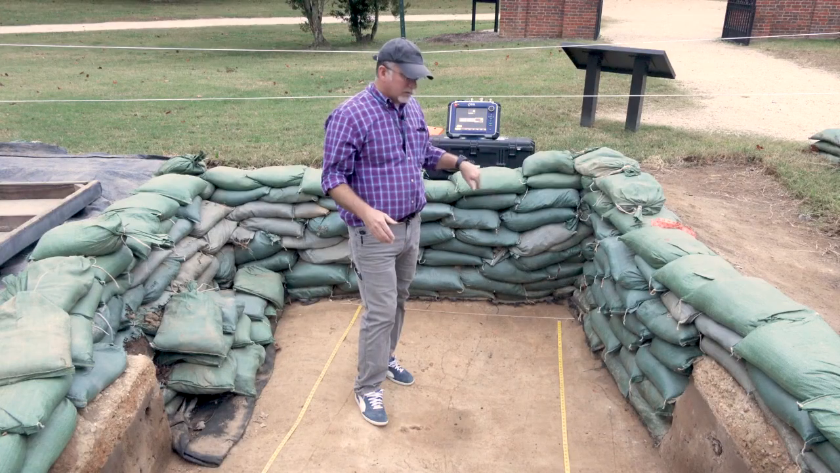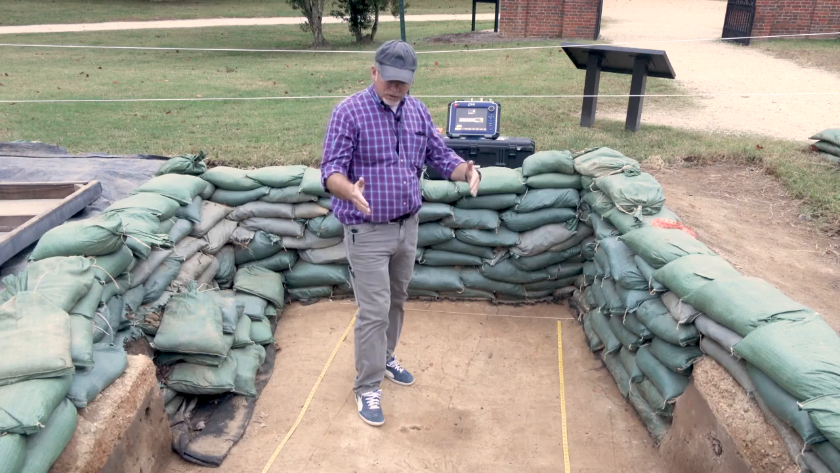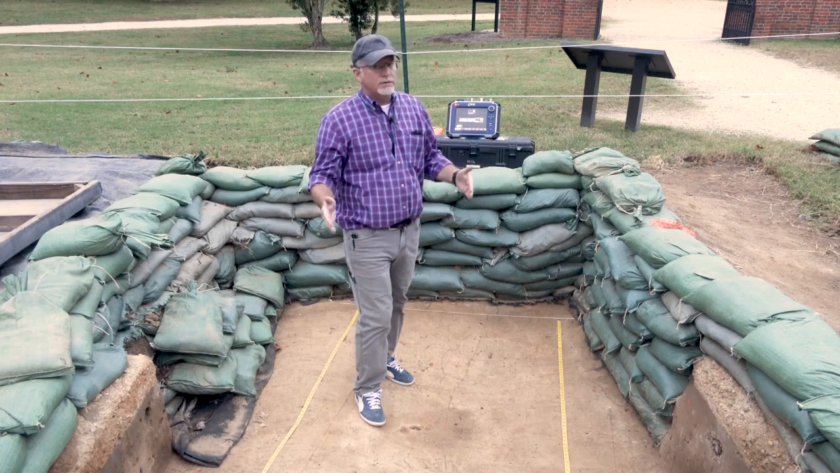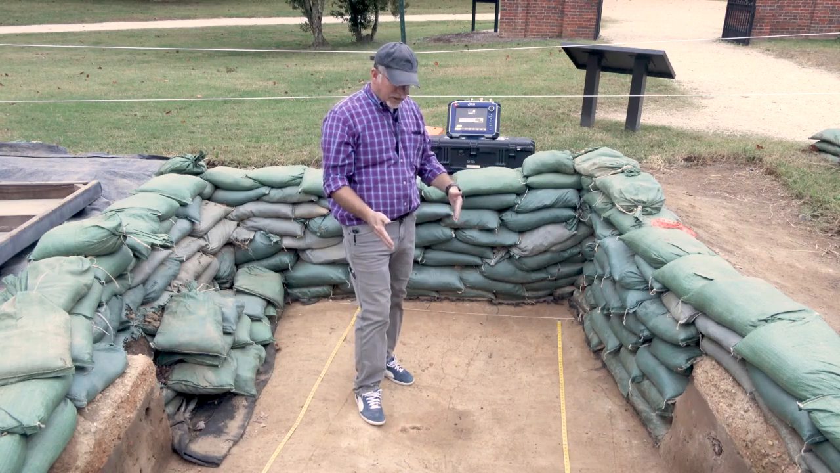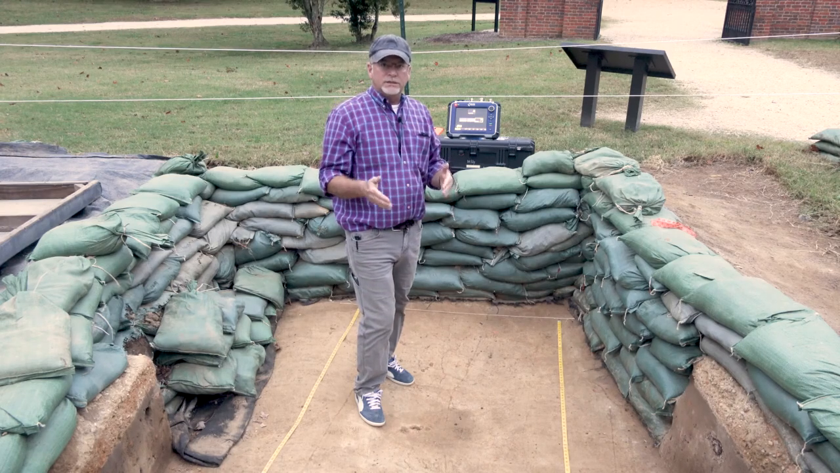Now you'll see around the bottom, we put down geotextile fabric and protect it, but often we'll leave an area, and we don't dig everything we find, we'll leave it open. And in this case, it's the subject of this week's Dig Deeper video.